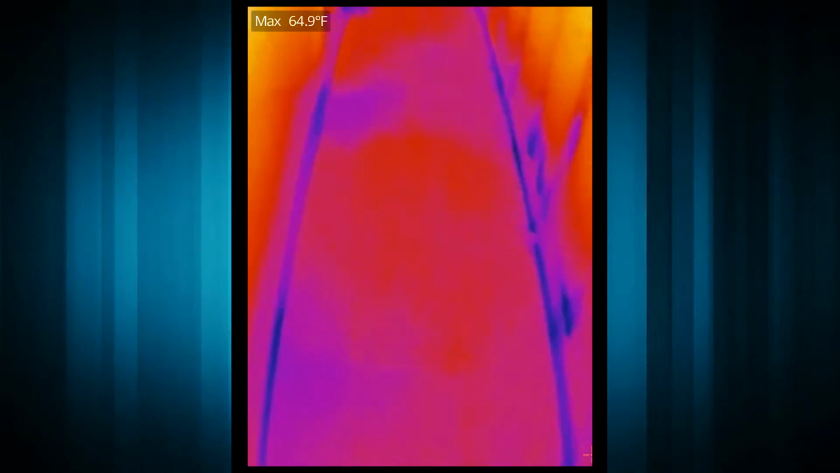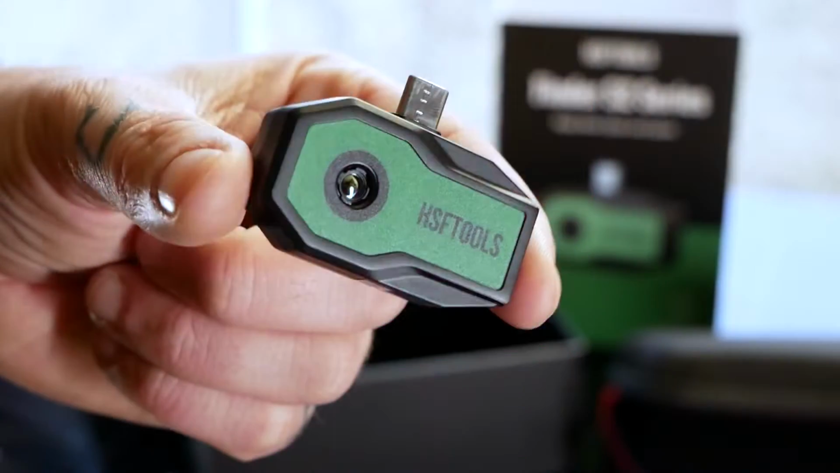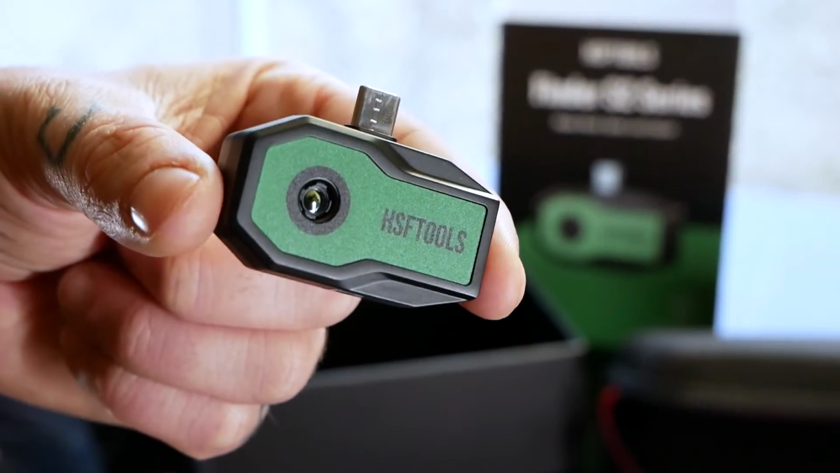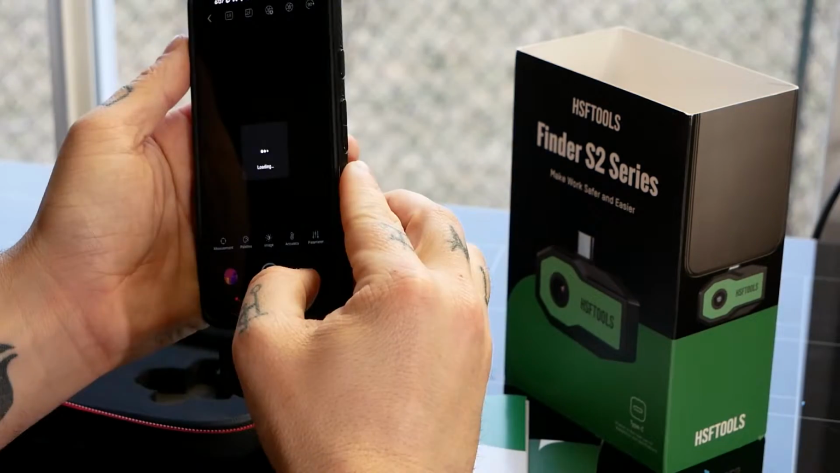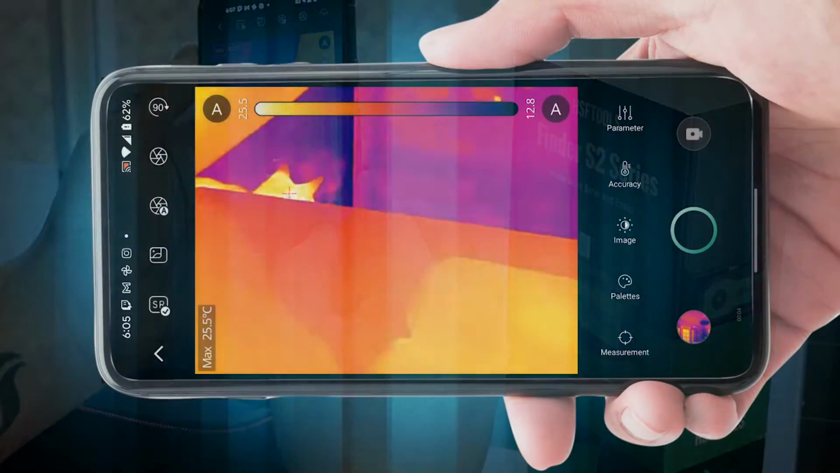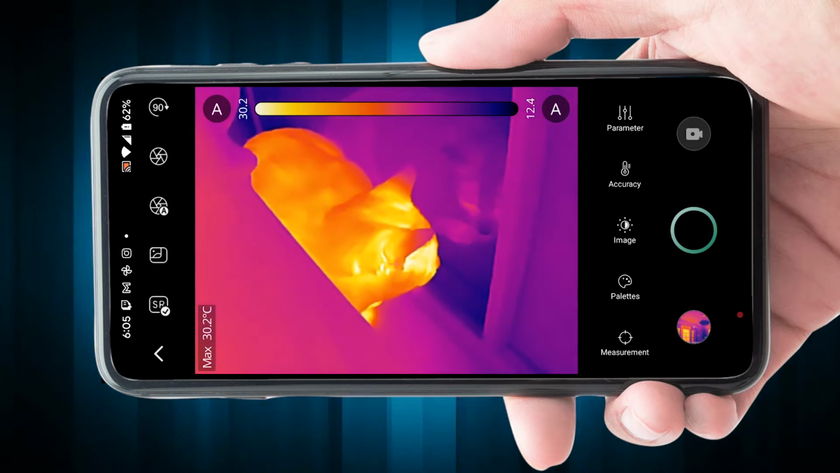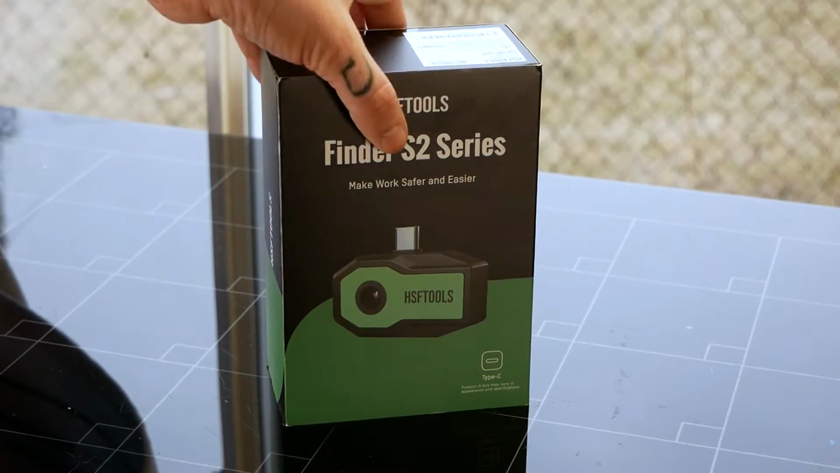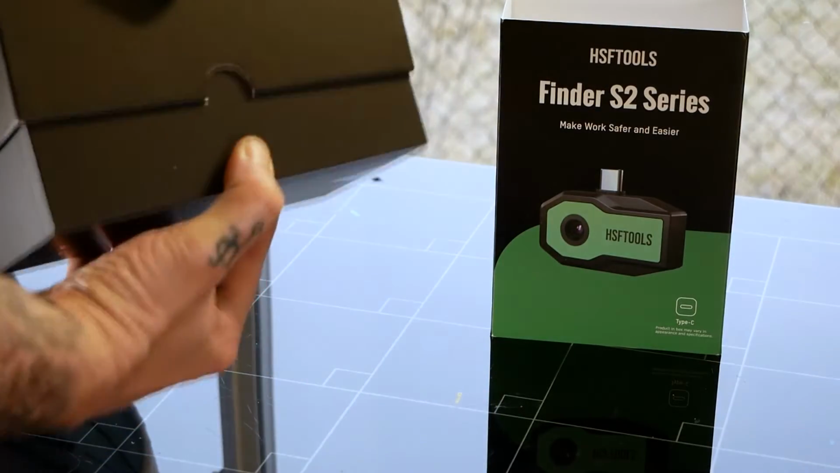Today we're looking for cold spots in the house and finding where we need to insulate, all with the help of our new thermal camera for Android phones. You just plug it in, open up the app, and then you can scan your area. And it's actually been really useful, not to mention a lot of fun to use. And this camera comes shipped to your door, ready for you to find those hot and cold spots too.